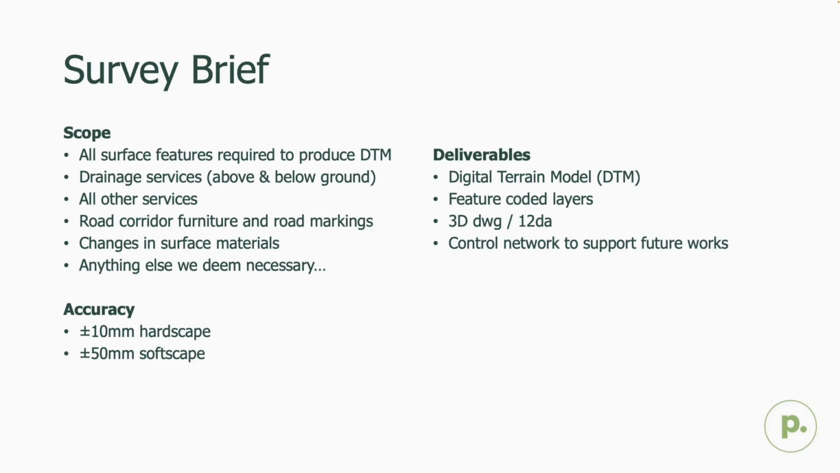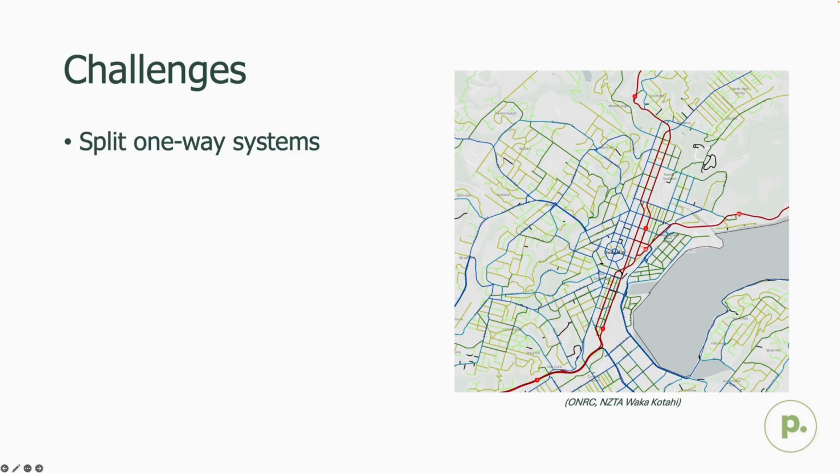So if you took the brief at face value, it was a pretty typical topo survey request. The extra bit here was establishing and supplying a control network for set out and construction for when they would eventually begin roadworks. And the cherry on top was the deadline was less than 4 weeks away. So this presented a number of challenges that needed quite a bit of thought to ensure a successful outcome.